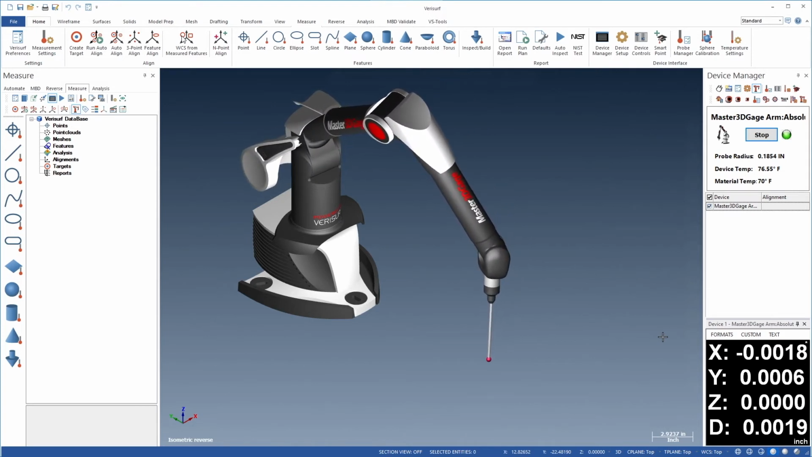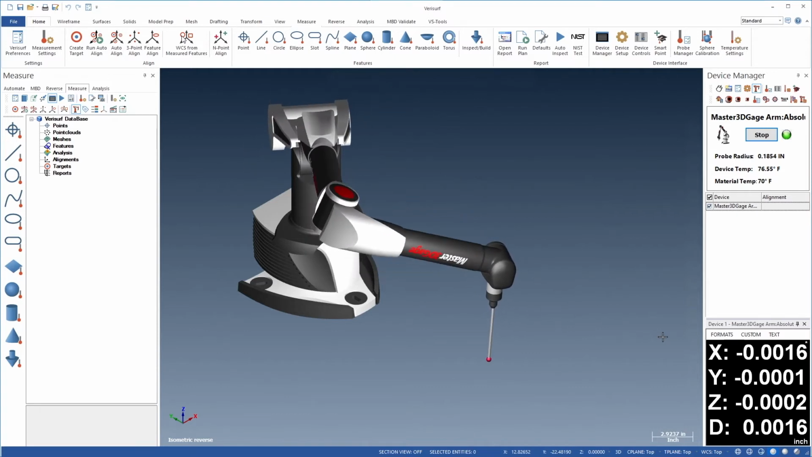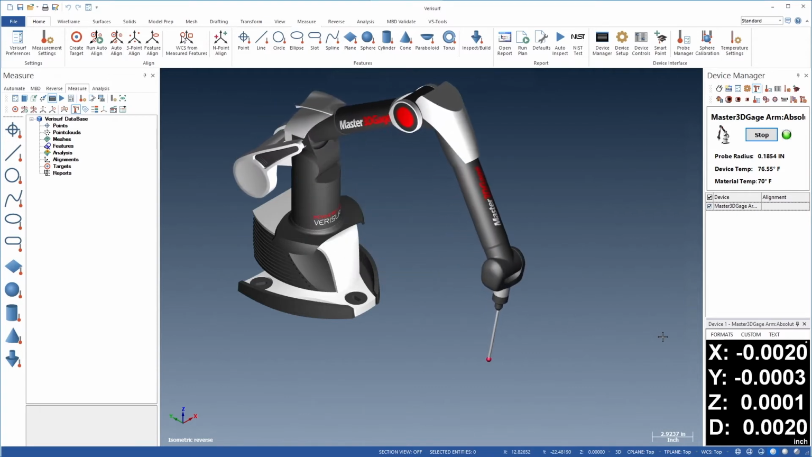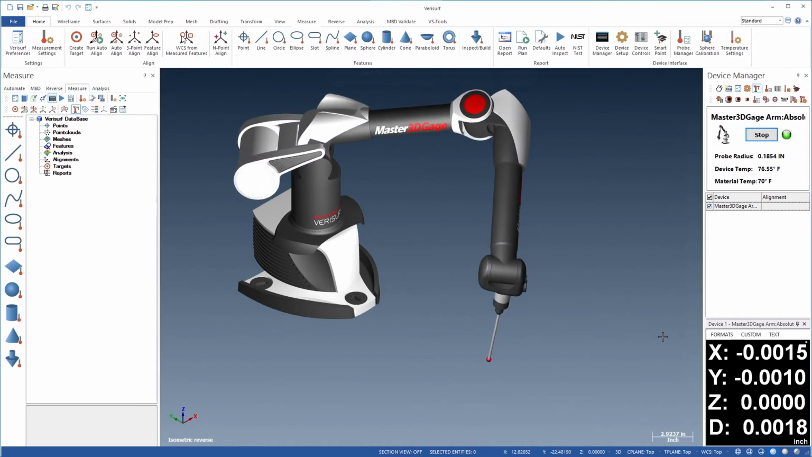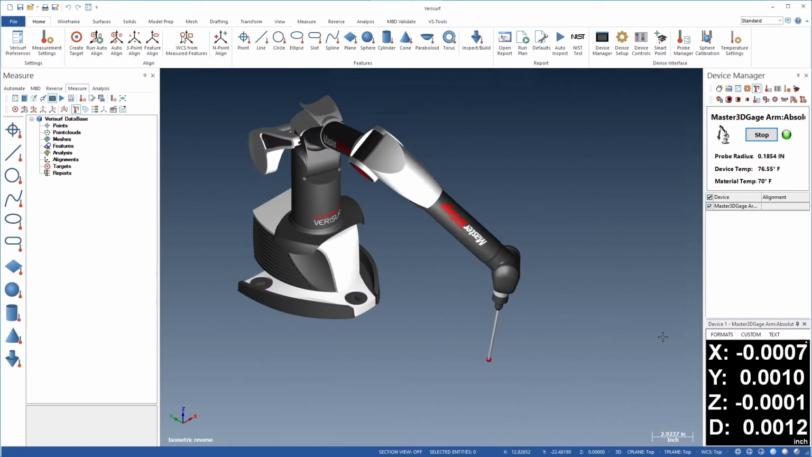The change in position should remain within the accuracy of the arm or within the requirements of the measurement task. As an additional test, we'll evaluate the stability of the probe location by flipping the arm's elbow from side to side, holding the probe shaft vertical. This test should yield the same results as the previous one.